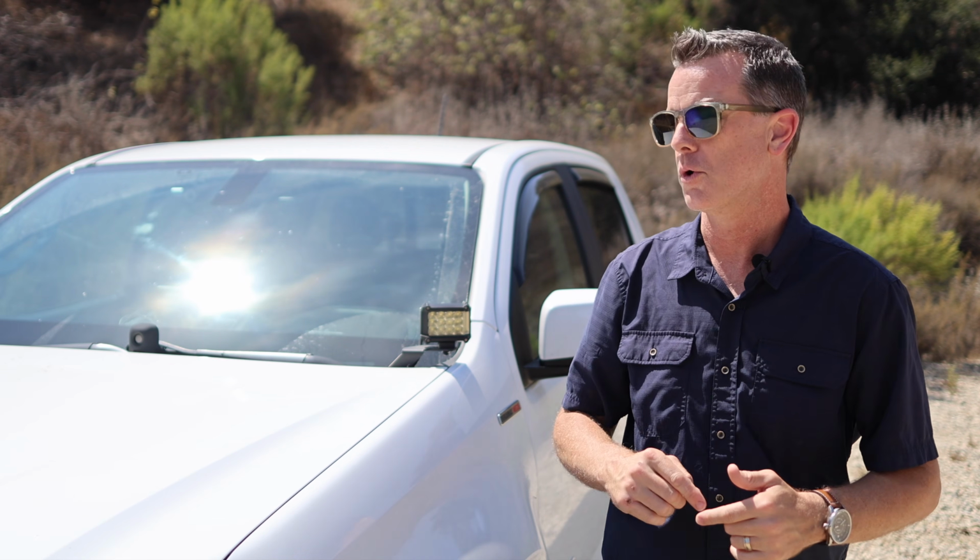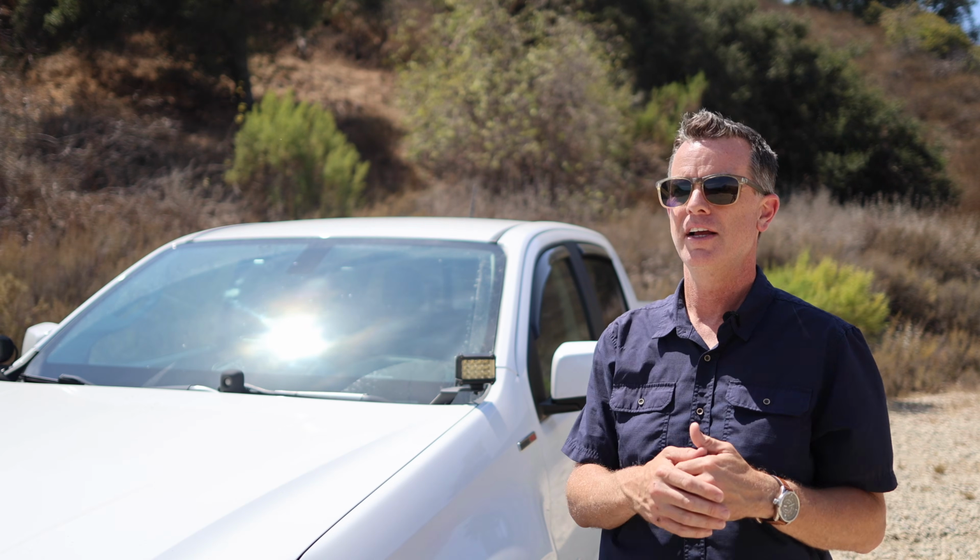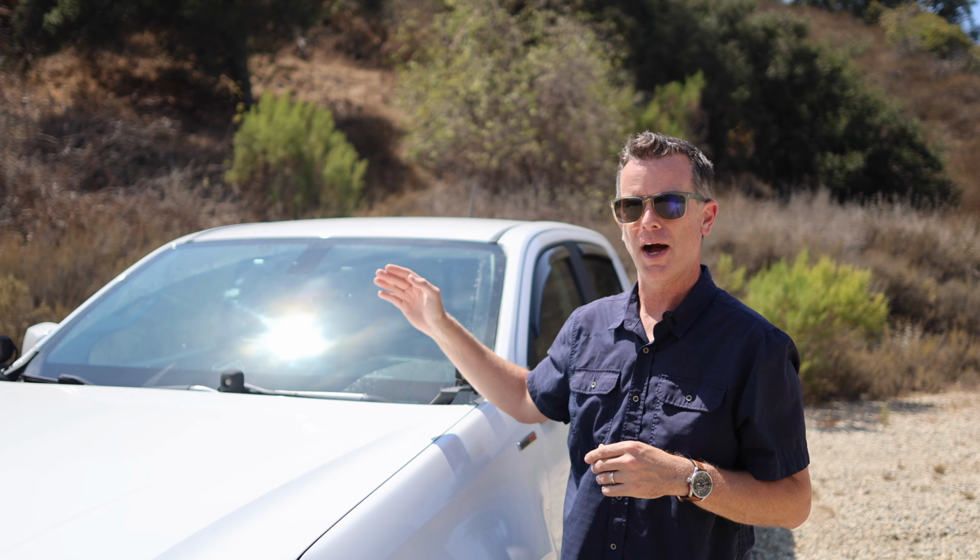The first thing we're going to do is we're going to go over what this thing is, then we're going to thoroughly test it, and at the end we're going to go over all the pros and cons so you can decide if this is something you want to spend your hard-earned money on. Now, this system is the VanTrue Pilot 2.